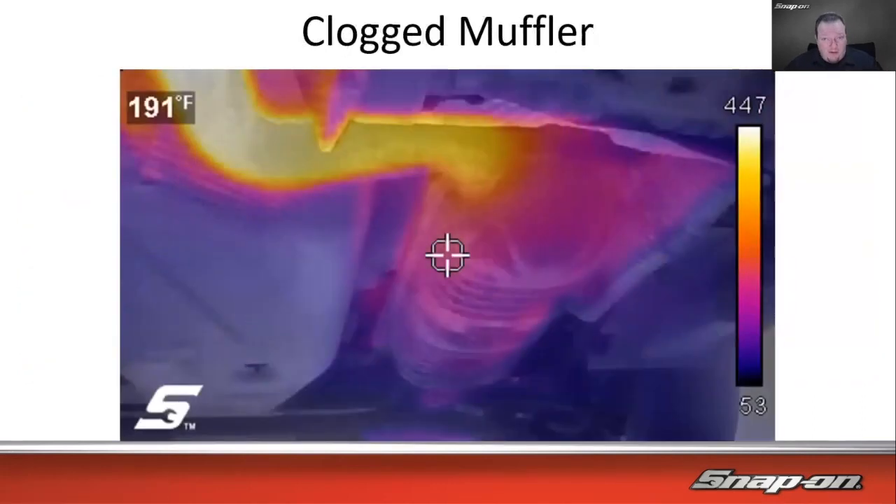Or how about this for a drivability problem? So this is another story from Nathan. He was in a shop one day carrying the thermal imager around, and they had a customer there that had a drivability problem on their car, and the tech surmised that it was a clogged muffler, and didn't really have any way to prove it unless they took it apart. And the customer didn't want to because they didn't really believe them for whatever reason, as customers do. So Nathan just kind of went up under the car, took a quick shot. And we can see it's like 400 degrees going into the muffler and like 190 degrees in the muffler, and then much cooler going out.